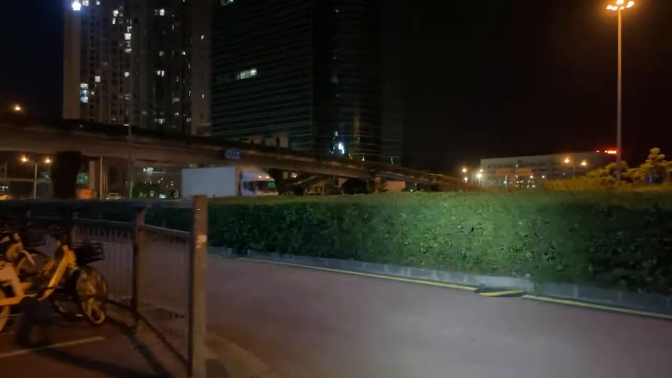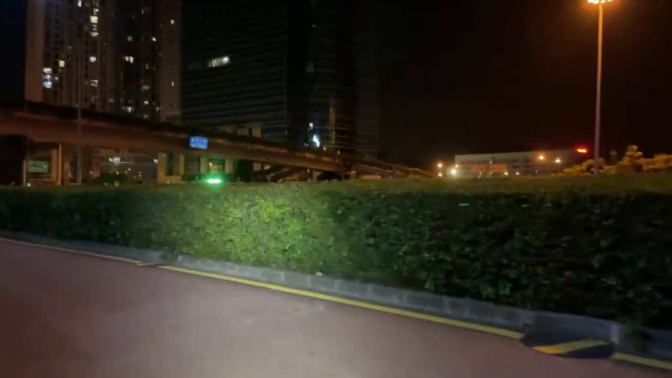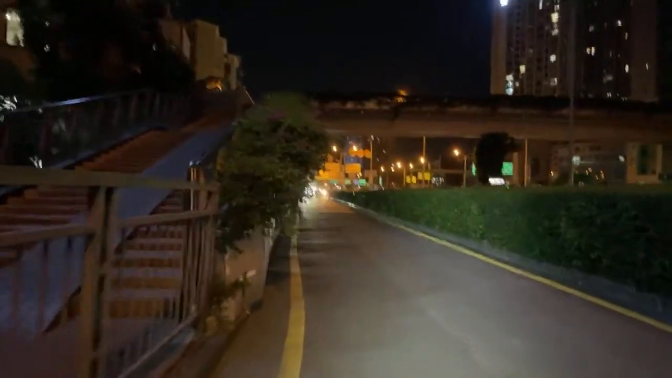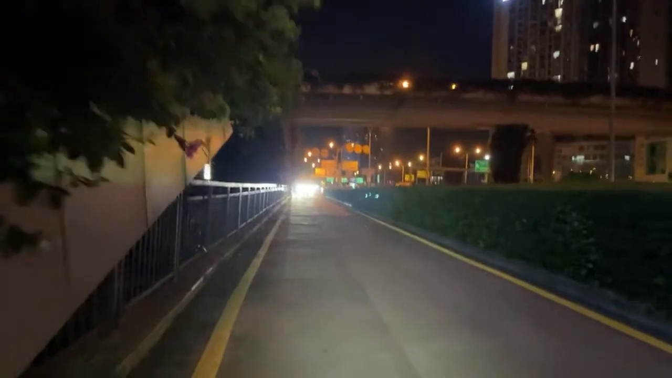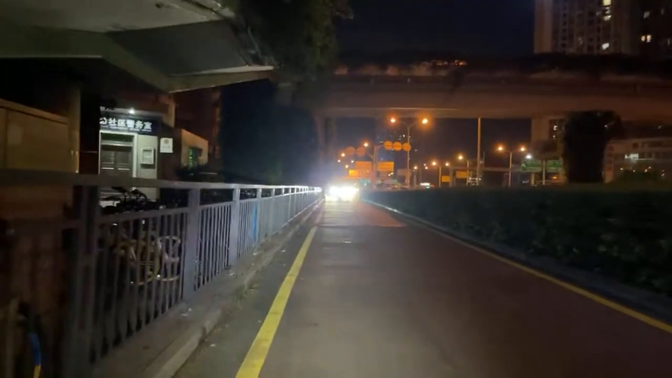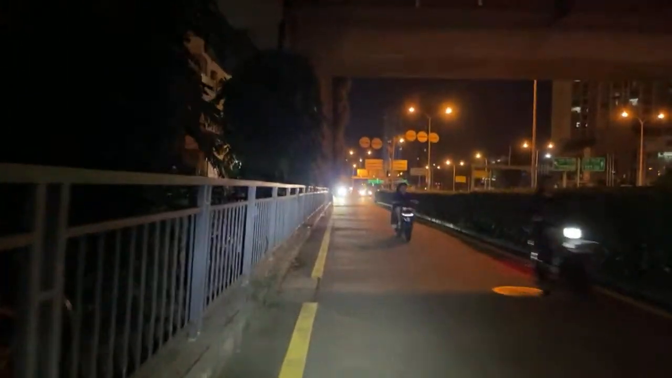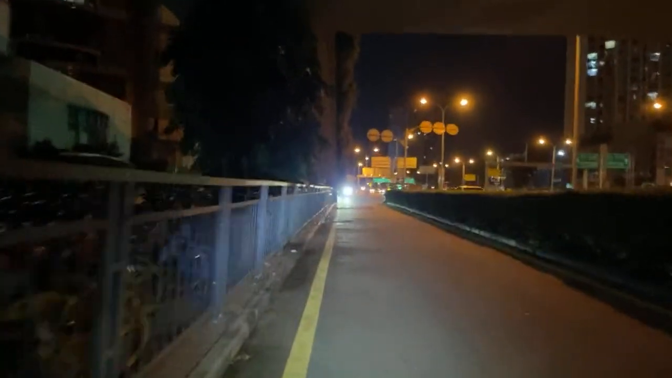All right, let's get onto a less bumpy road over here, which is actually the road for cars. So I'm actually driving onto oncoming traffic. Well, I'm not driving, I'm riding.